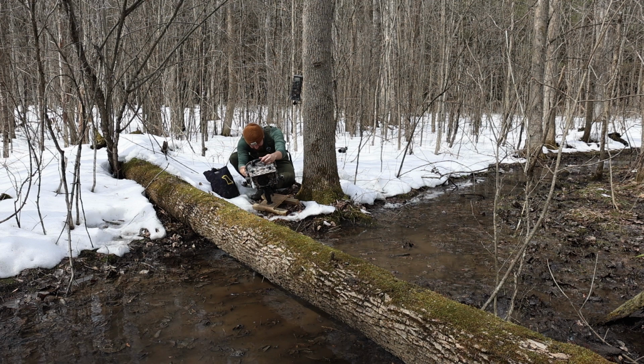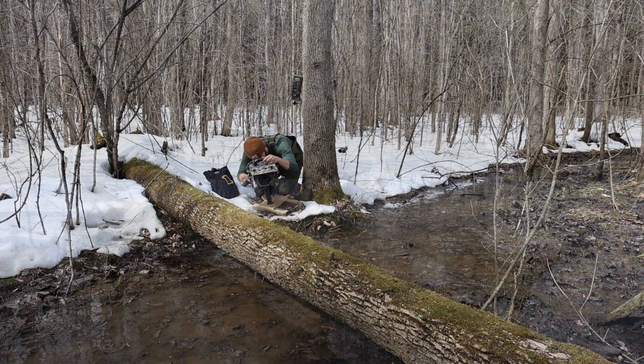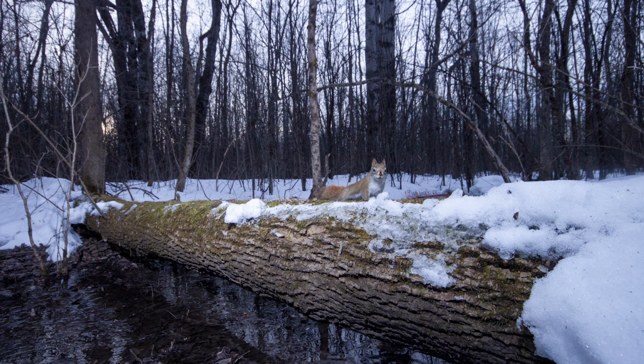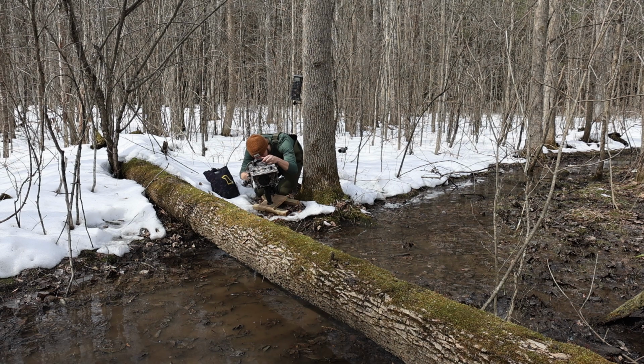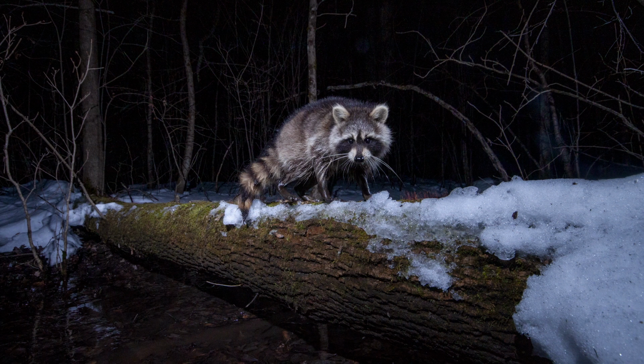Okay, so I've got a few photos. There's 169 on here. Some of them are in the evening. Okay, so what did we get coming through? So we have a squirrel. What's that? See if I can zoom in. Another squirrel. Another squirrel. We have the usual suspects and raccoons, which is always really interesting.